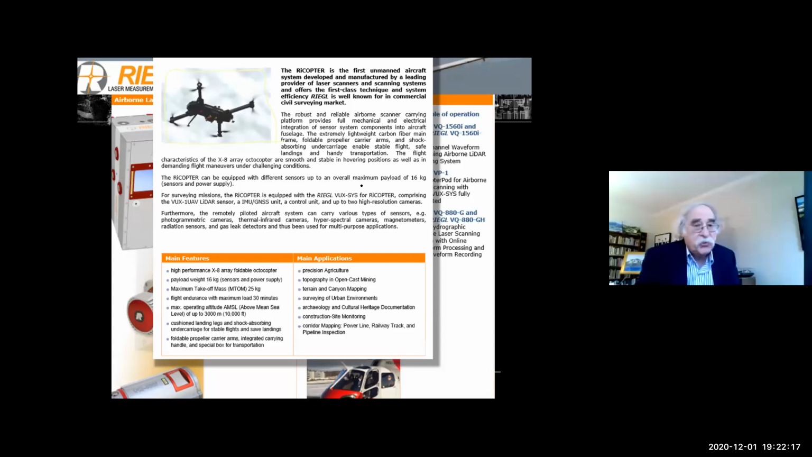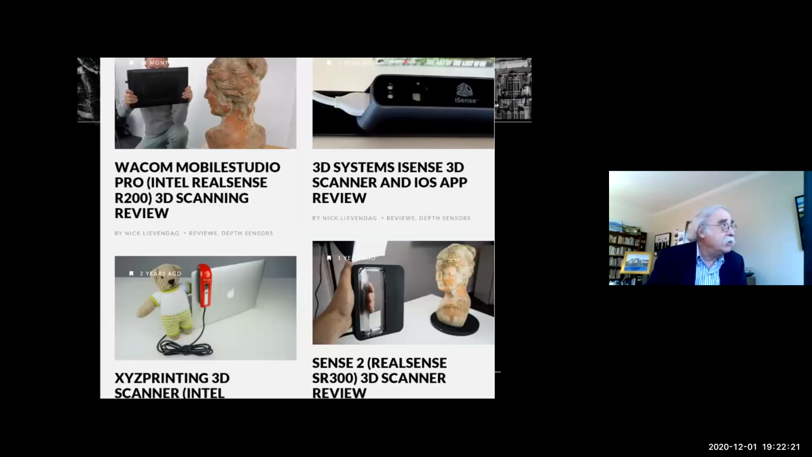There are also smaller scanners that people use in industrial design to capture just an object, just a single object,